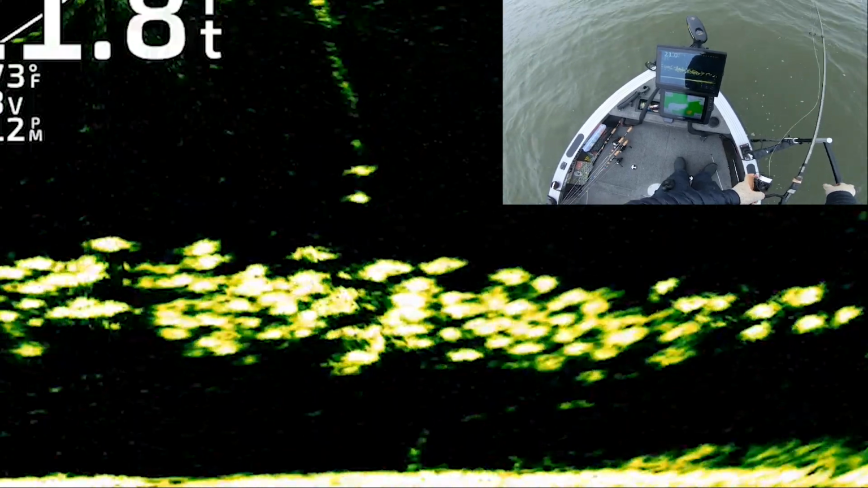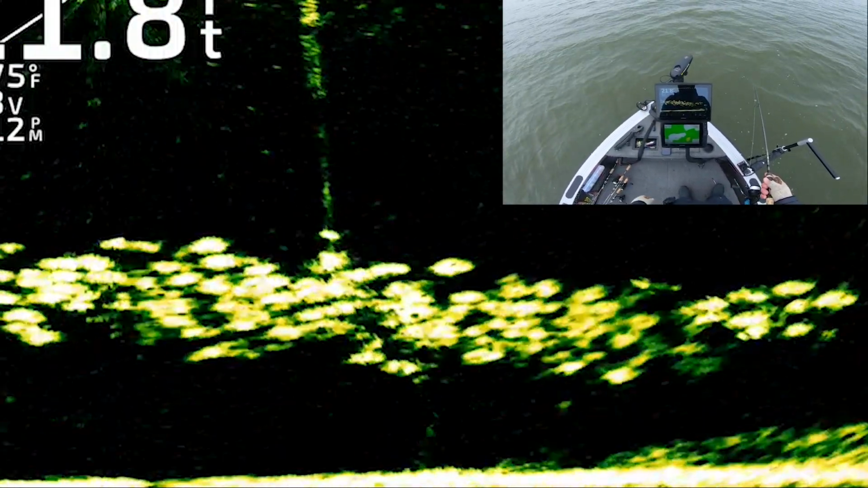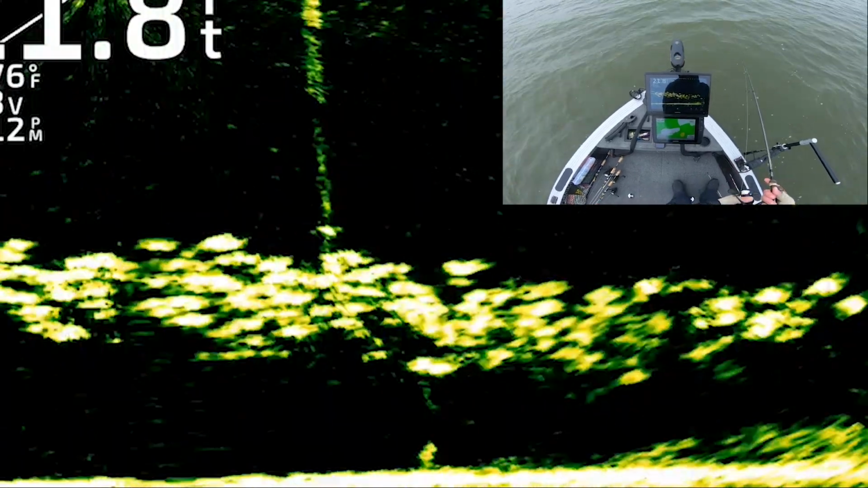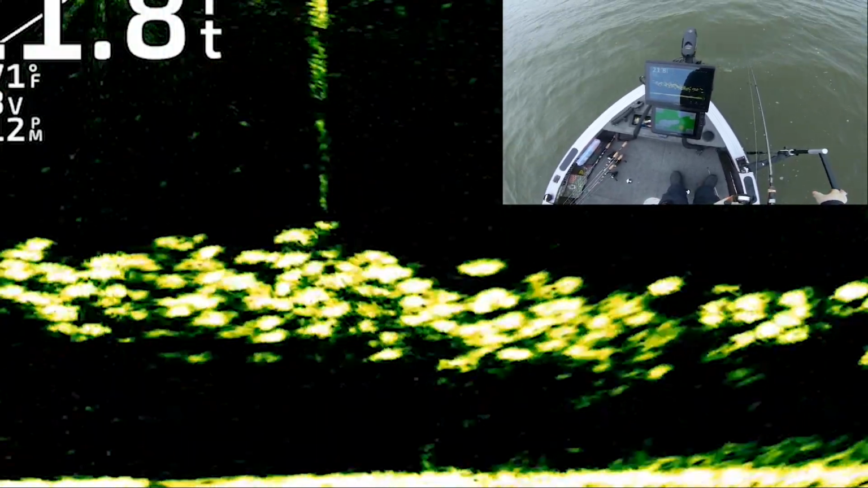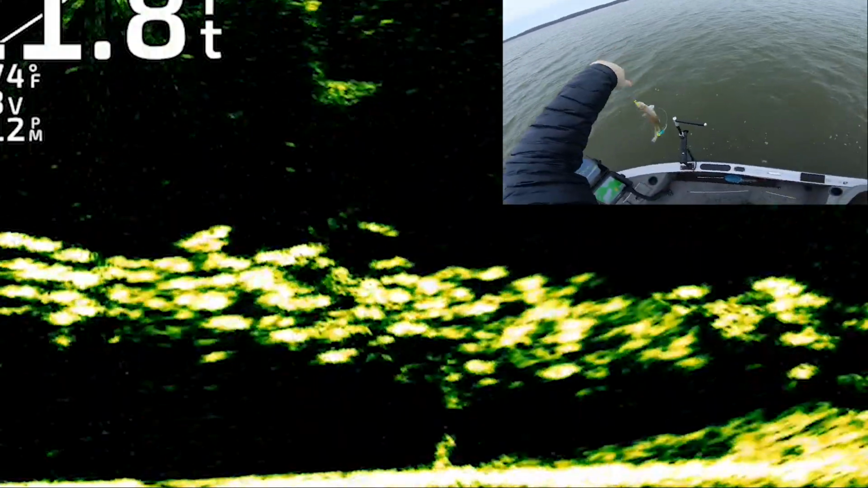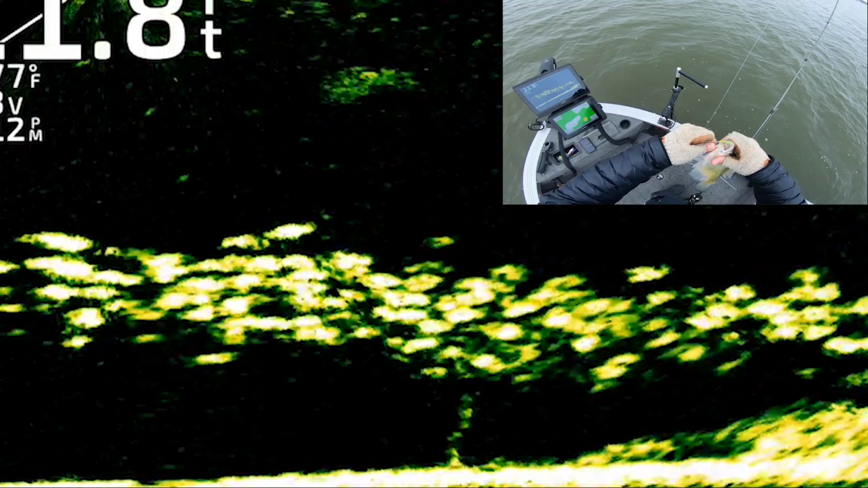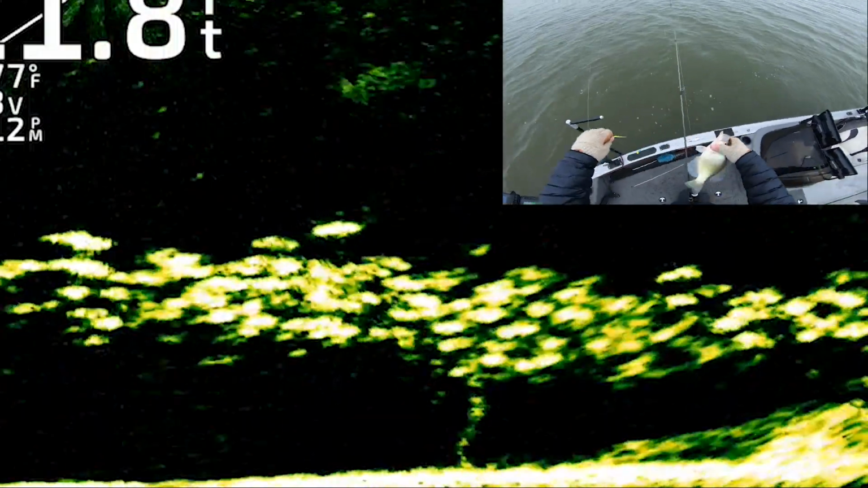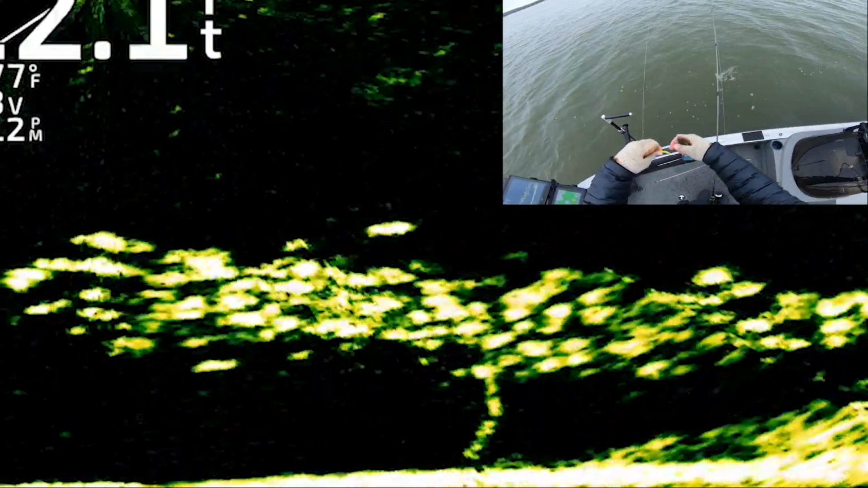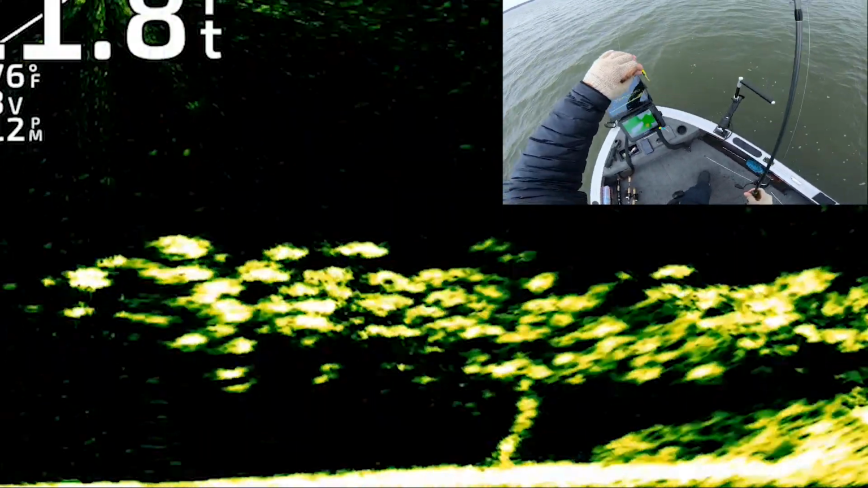I mean, look at that. The schools this time of year, like my dad even called me last night, and when he watched my last video, he was like, dude, I thought those were all white bass. Oh, there's another one. Another good keeper. But yeah, I mean, you see these schools like that in the river channel, and you're like, oh my God, are those shad or white bass or wipers? That's what wipers look like too, but nope.